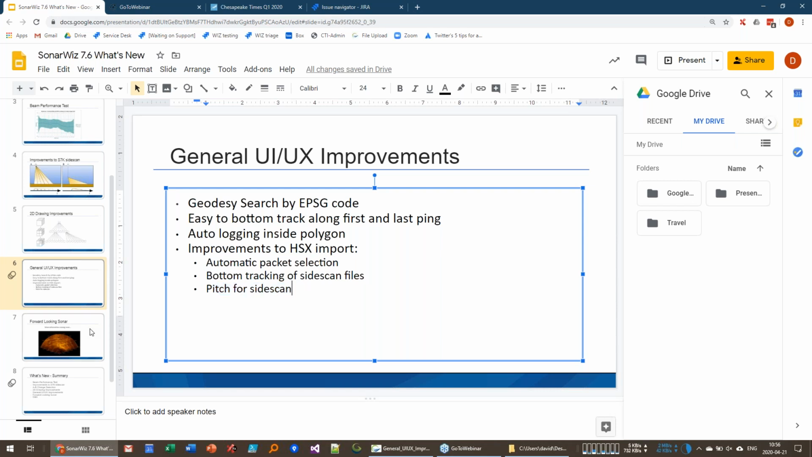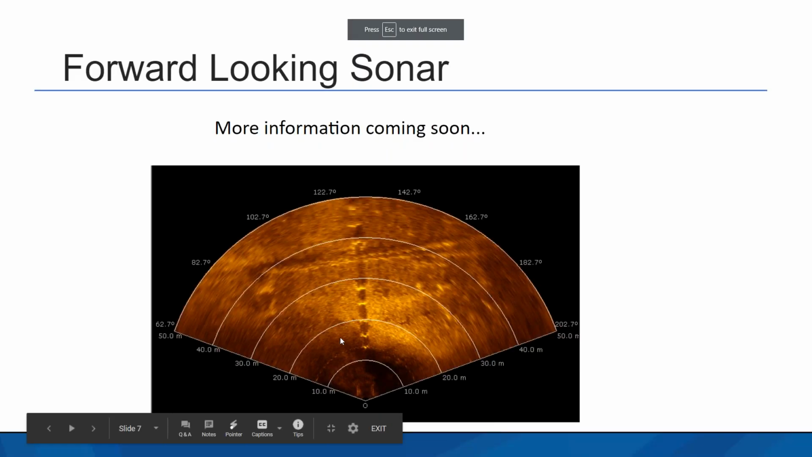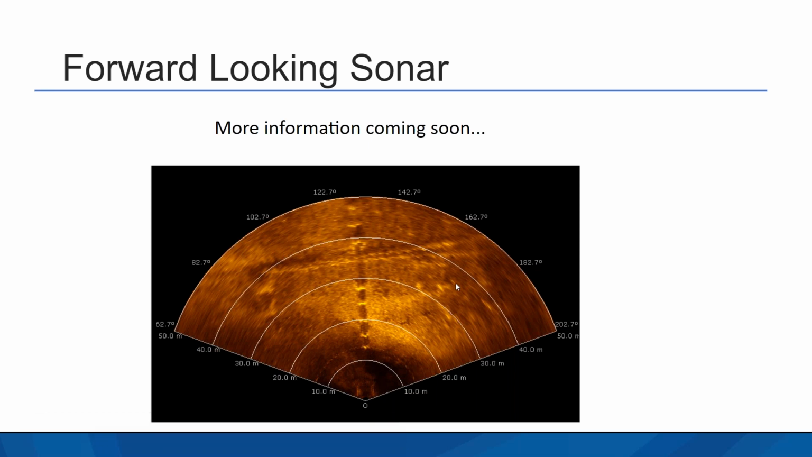The biggest thing that's coming down the pike for 7.6, that I don't have much to show for right now, is forward-looking sonar. What we're intending to do is turn these imaging sonars, which are really almost like a television, into something useful. It's a view of the seafloor that can be pointed in any direction, and it's constantly being updated. A lot of AUVs are using this for navigation and avoidance.